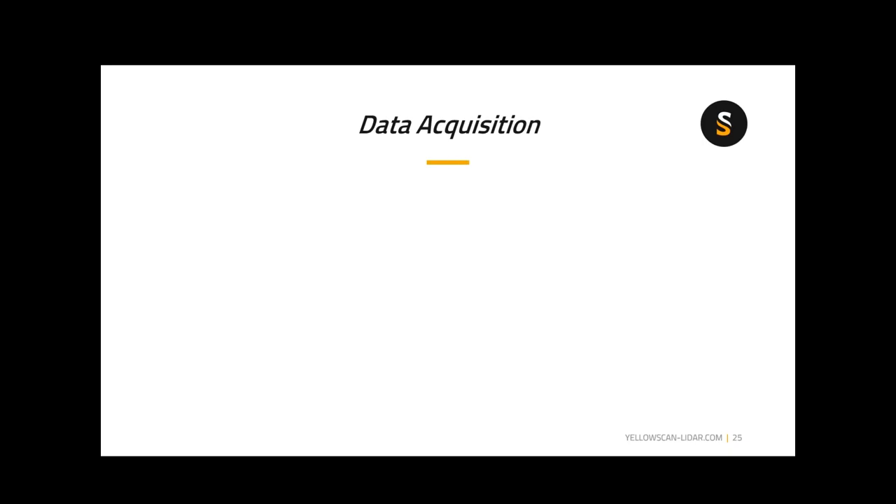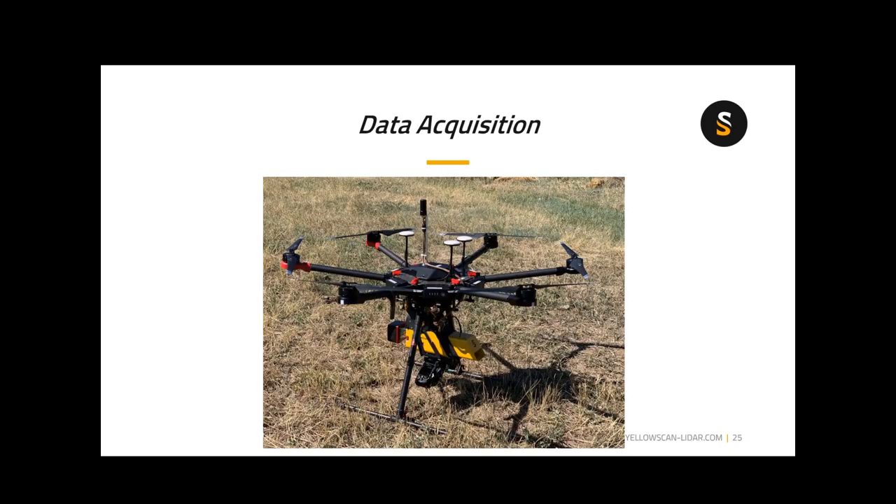The workflow basically starts out with the acquisition. As I mentioned earlier, this is the system that was flown. This was a DJI Matrice 600 being flown with the VX20 and a dual stereo-looking pair of Sony Alpha 6000 cameras.